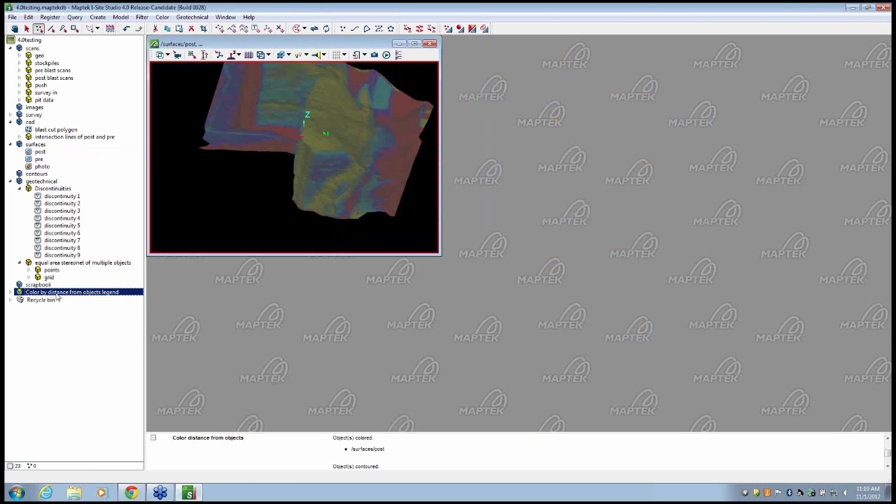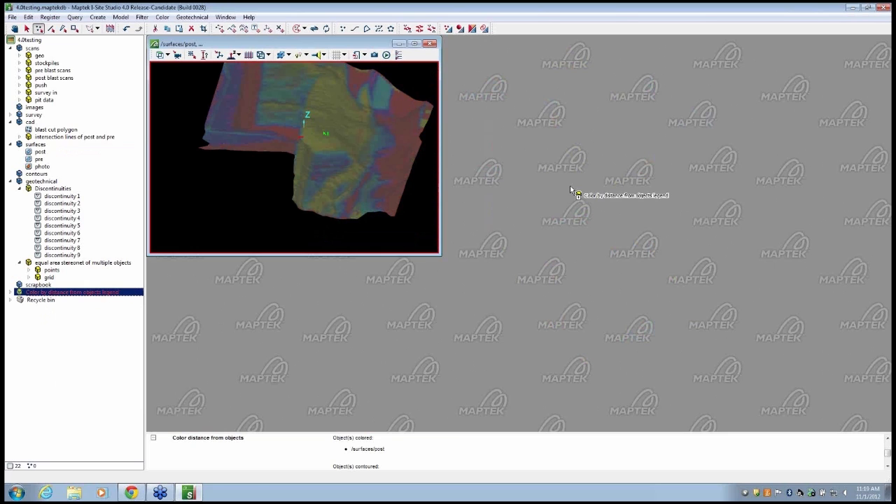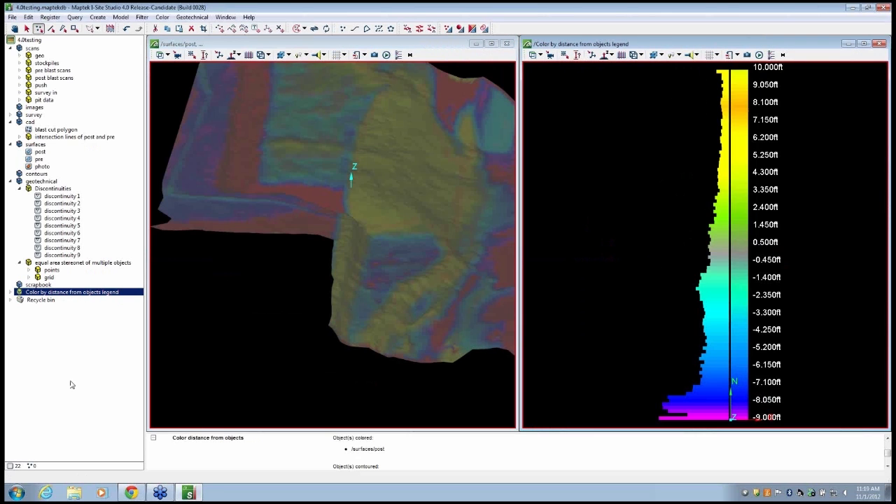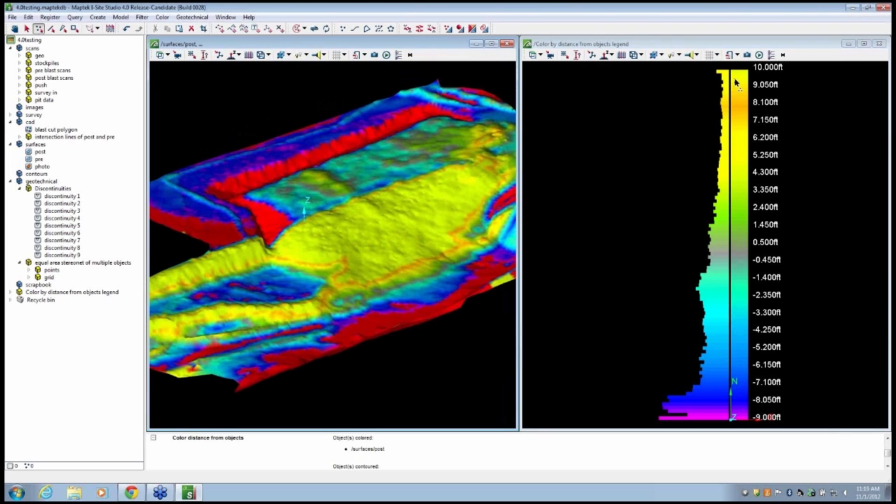And this also creates a legend for us to make it easier to visualize. So by putting these two side by side, I'm going to go ahead and tile these windows just to make them large enough that everyone can see. You can look at the coloring and then look over at your legend, and it applies values to each individual one of those colors. And anything that is within the bright red is outside of our spec.